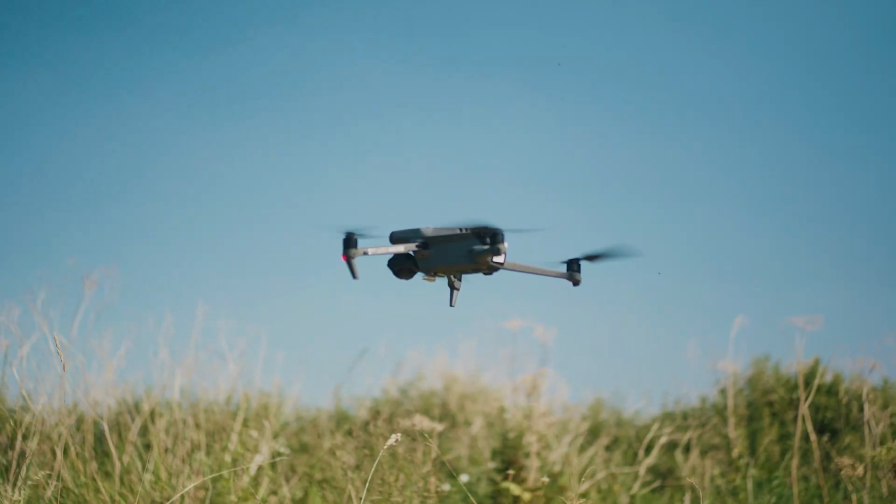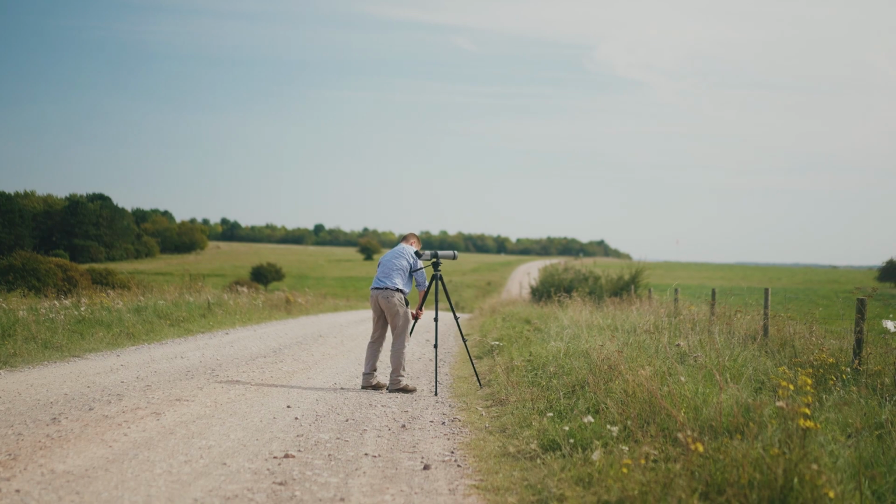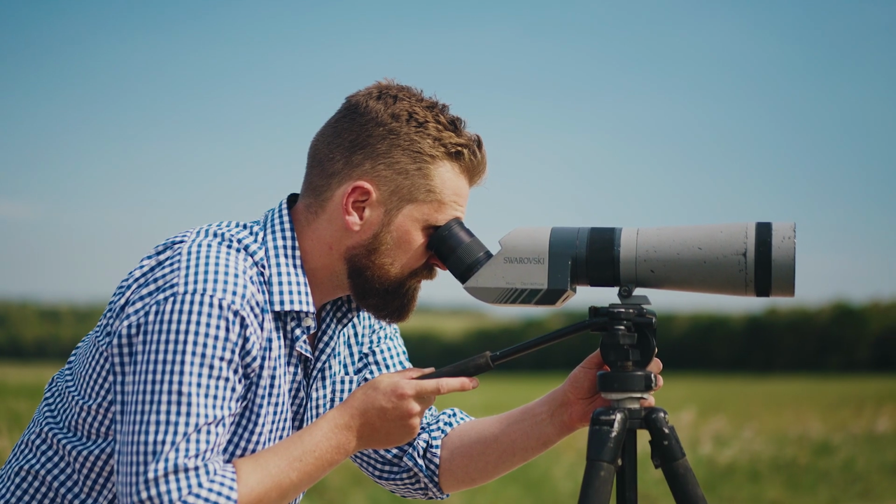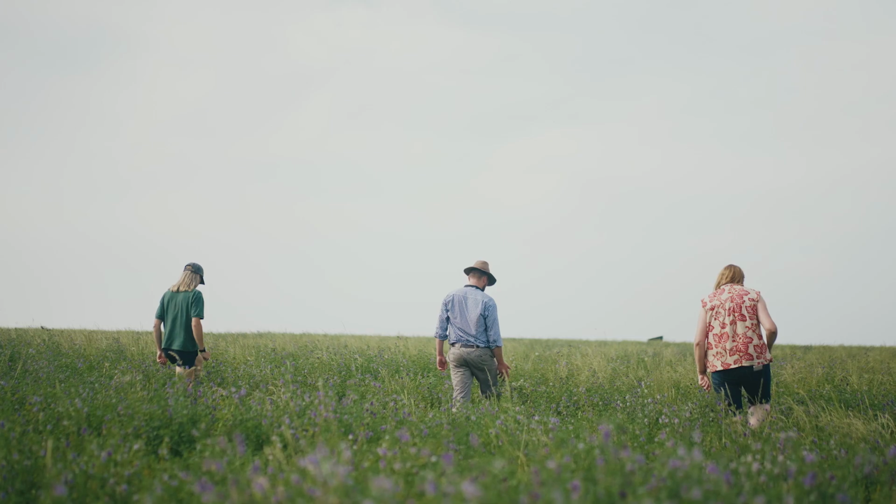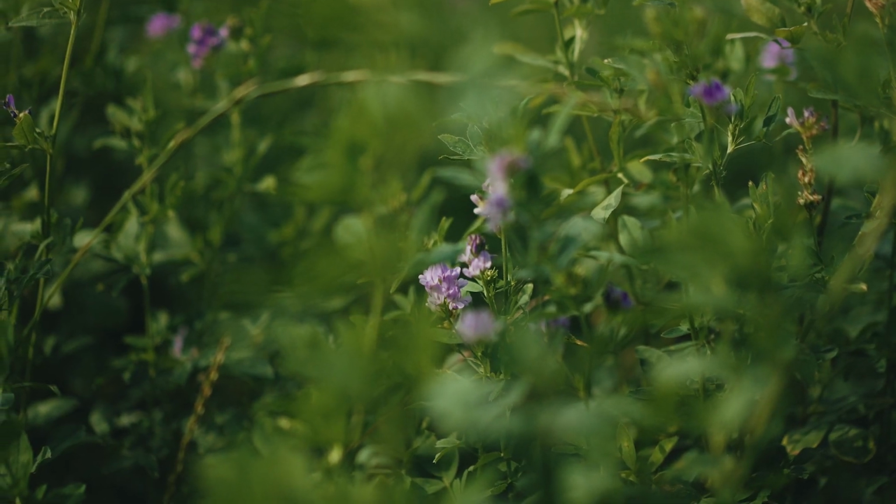It essentially means that we can survey fields within an hour or 2. Previously, when we've been out nest searching, it's been a matter of long hours spent peering down scopes into fields, or literally walking line abreast across often very damp, very dense fields, quite frequently not to find anything at all.